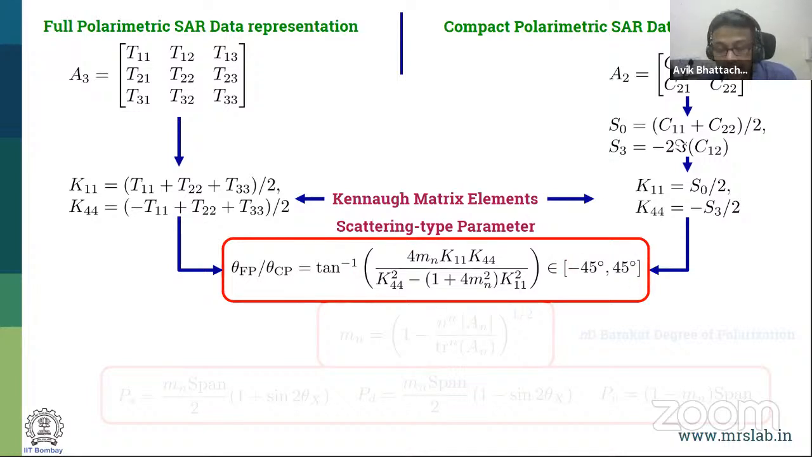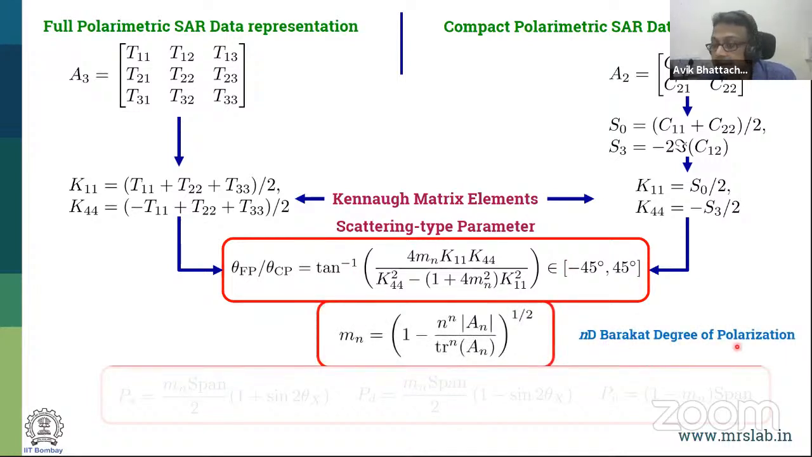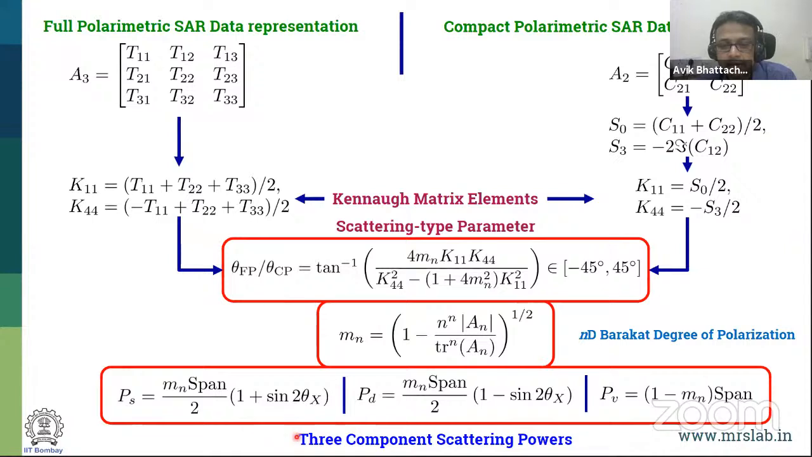Utilizing this parameter and what is called the Barakat degree of polarization. This expression is, you can see, where n is the size of the matrix. So I utilize this parameter over here, this mm, and with this I find out these three components, which is nothing but the power in the surface, the power in the dihedral, the power in the volume. So the volume power in literature has been associated with a volume model.